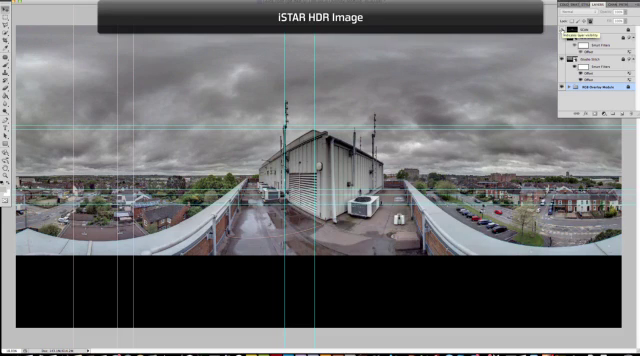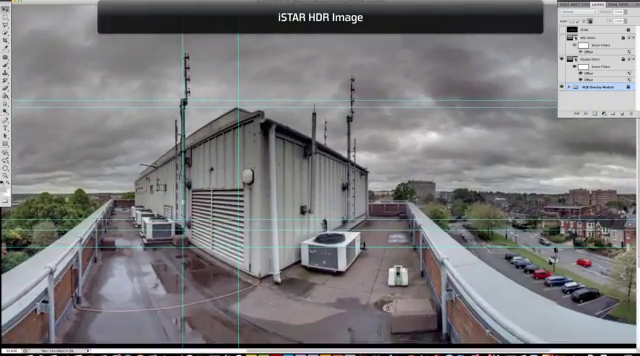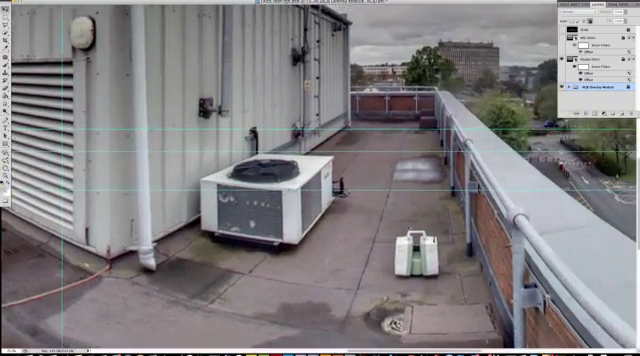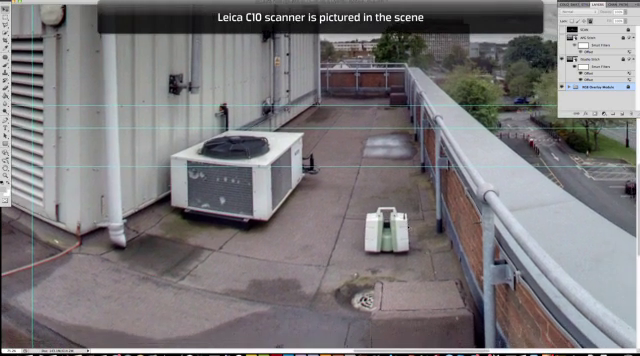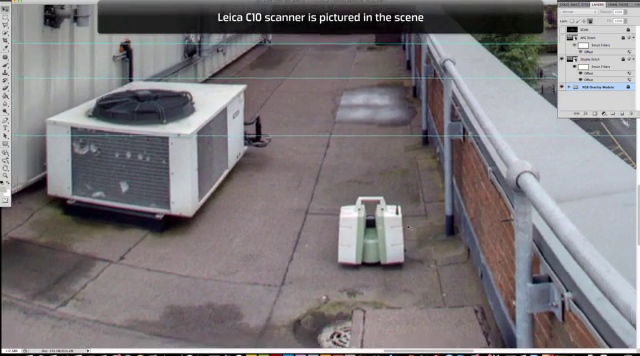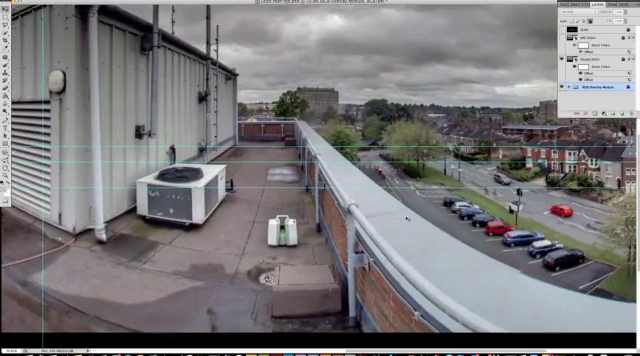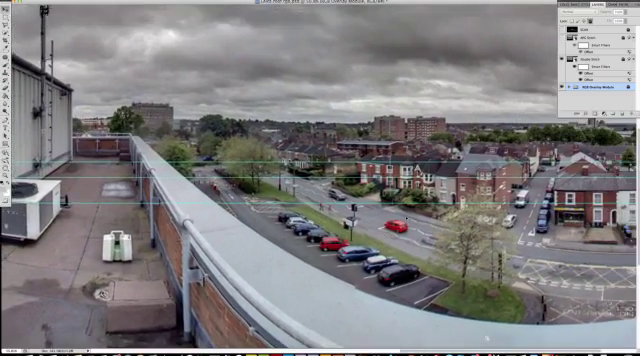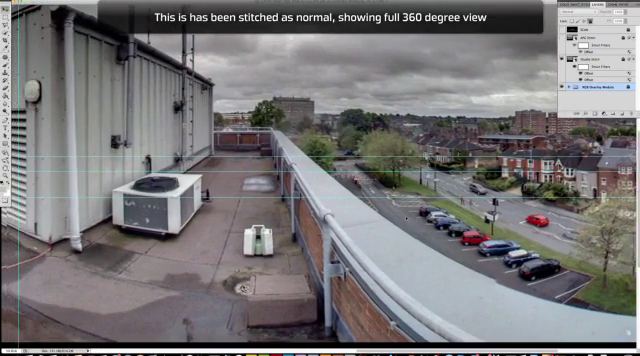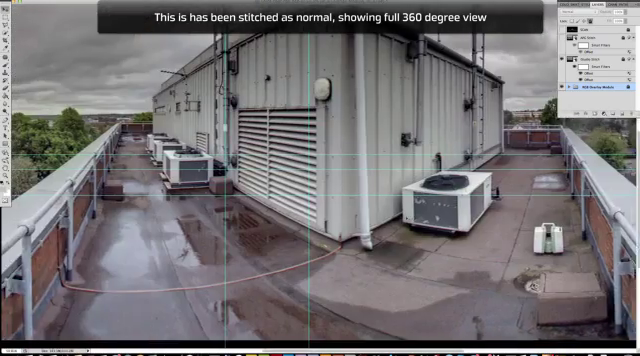What we have here is a scan from a Leica C10, which has been converted to an intensity map, and in here we have also overlaid an image from iSTAR. In the image you can see the C10 that was used. So this is a full 360 degree image from both the scanner and from the iSTAR.